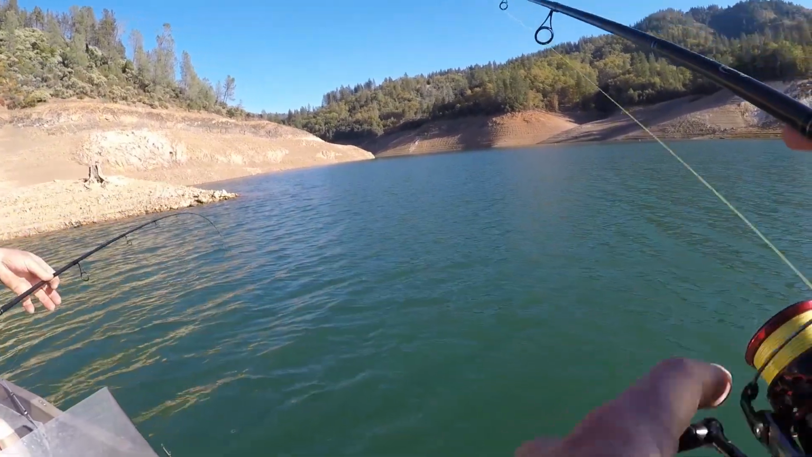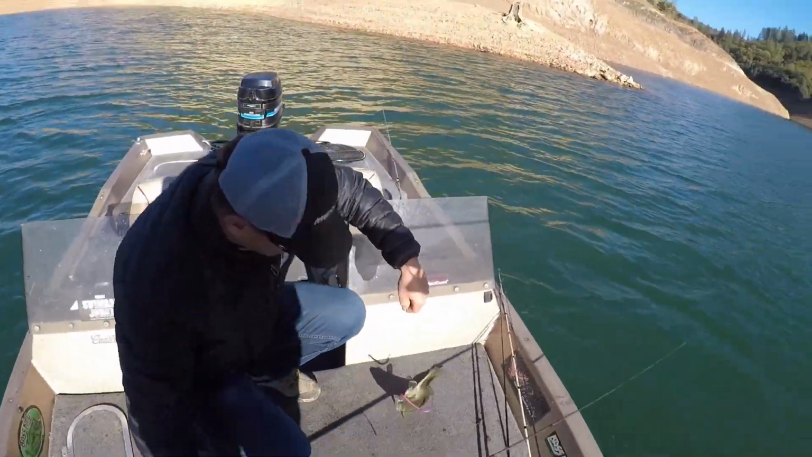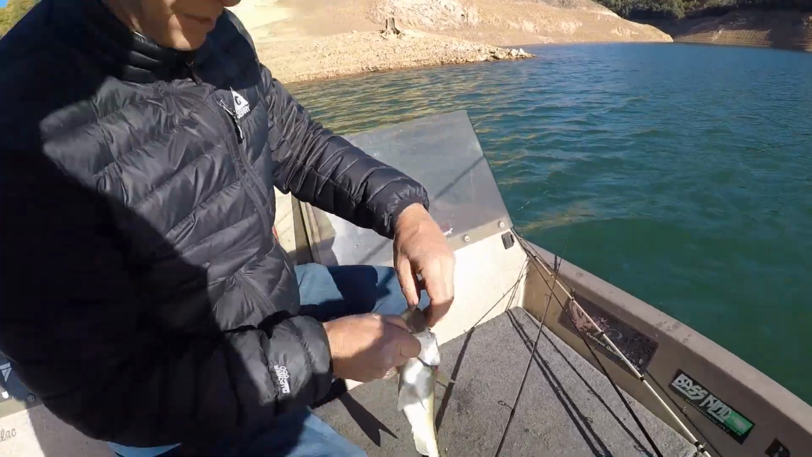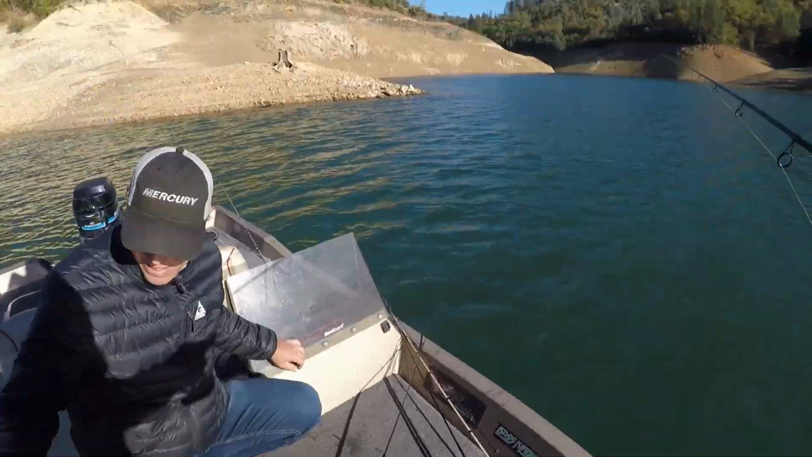I think he's a hair smaller than that last one I just caught. Not bad though. No, definitely a little bit better. Nice. On the pink 6-inch Morning Dawn Robo Worm.